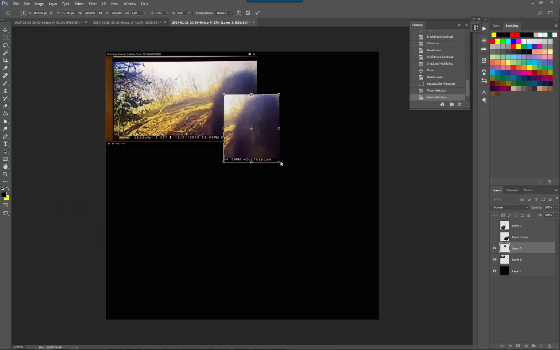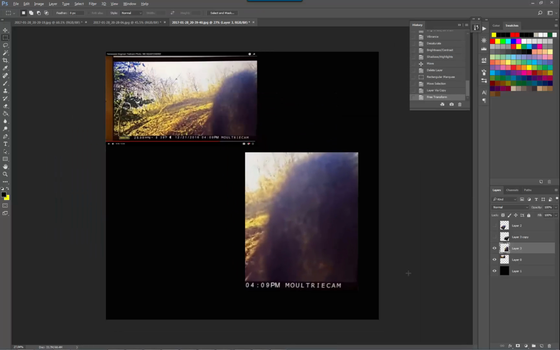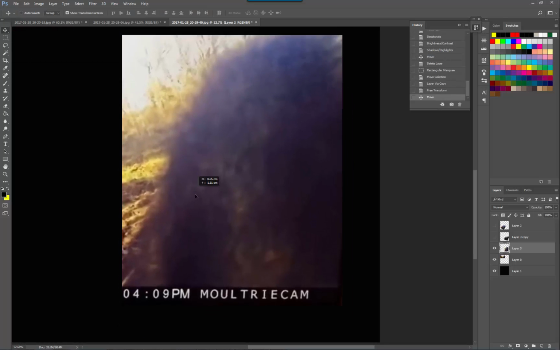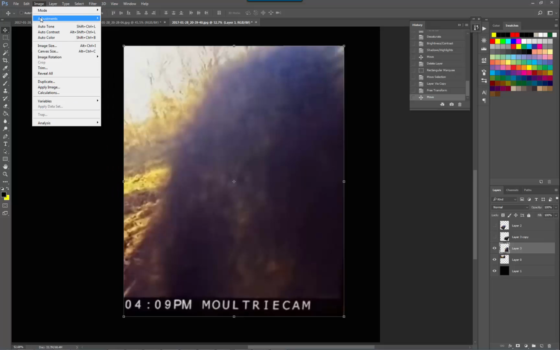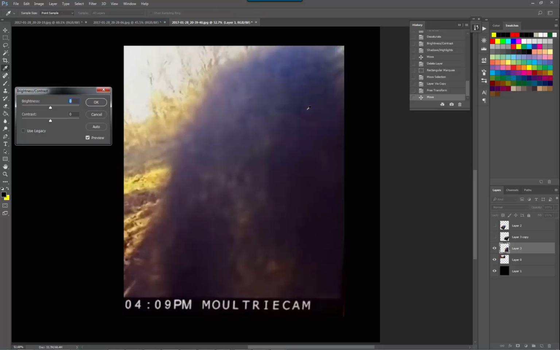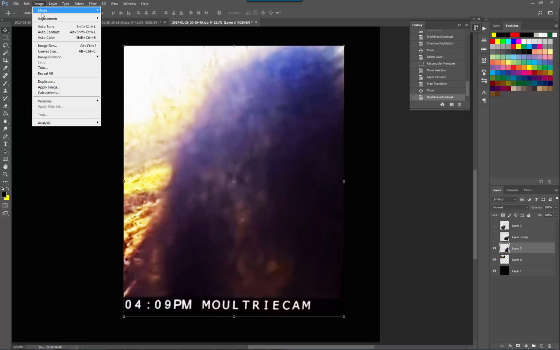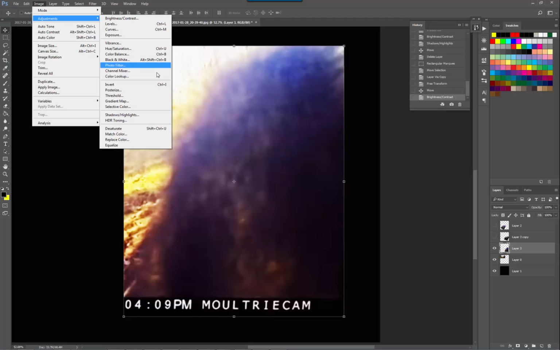I think I'll just leave you with the black and white. I always prefer black and white. I'm actually a wedding photographer by trade, professional wedding photographer, so most of my images are black and white.